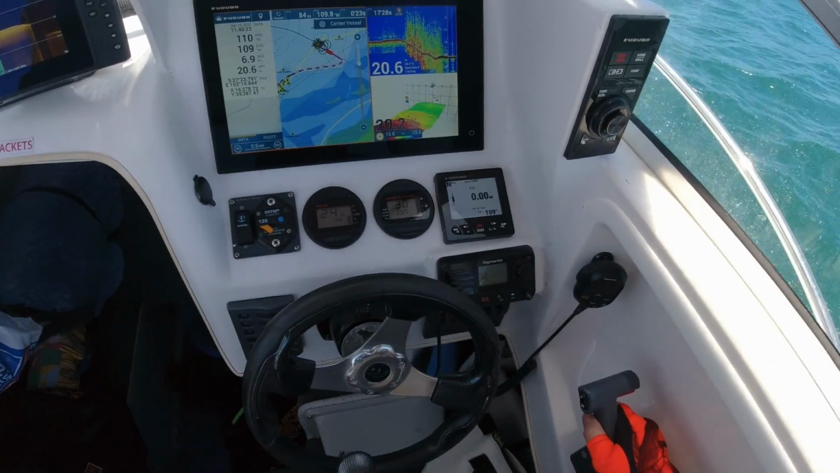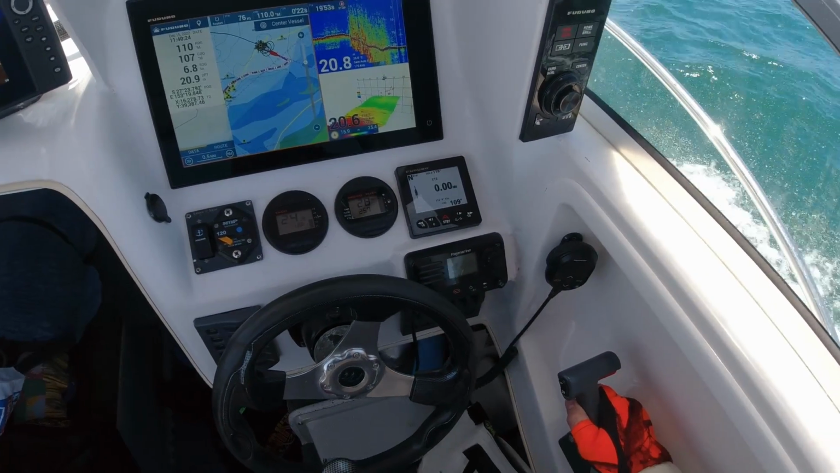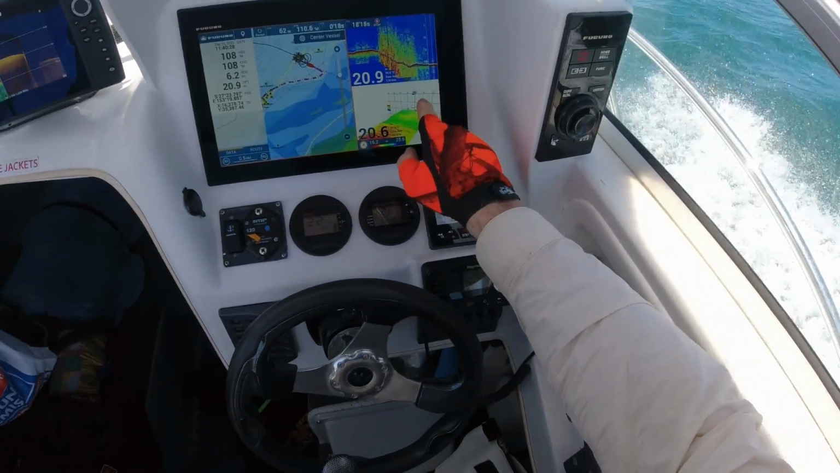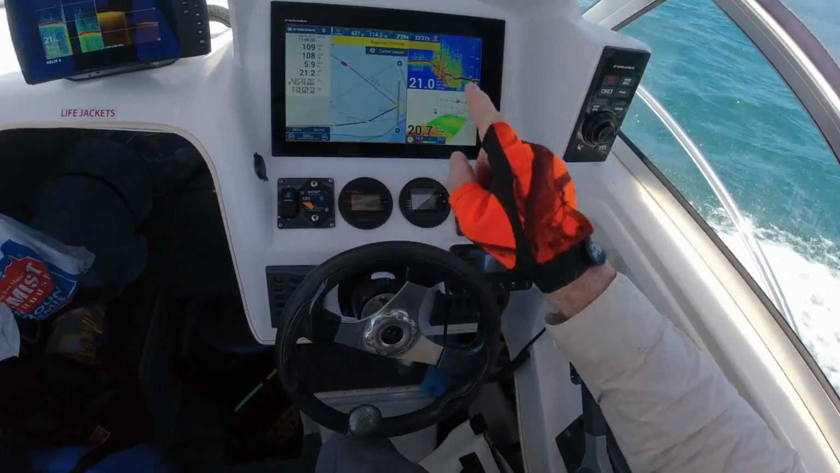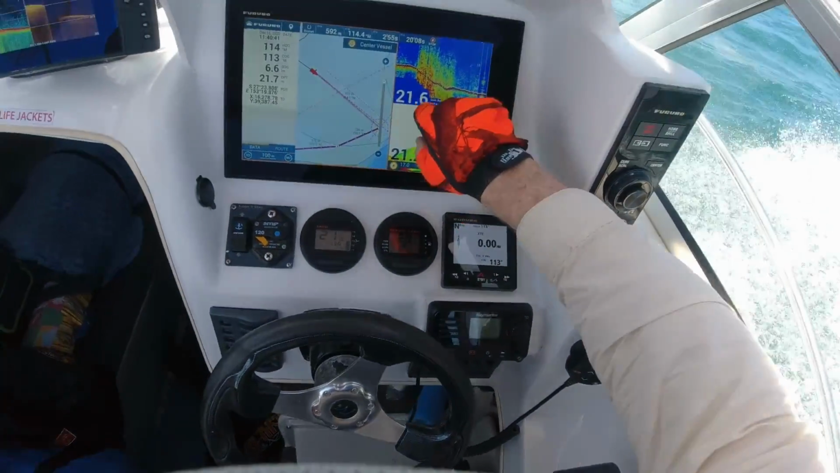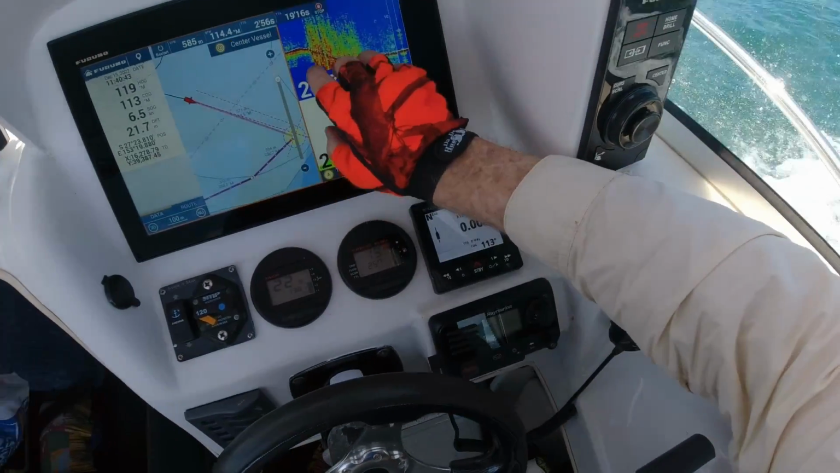Well, that was impressive. I just gave it a burst at full speed and the new Furuno transducer held the bottom perfectly. Got a lot of clutter in it, but it still held the bottom, and that was the important bit.